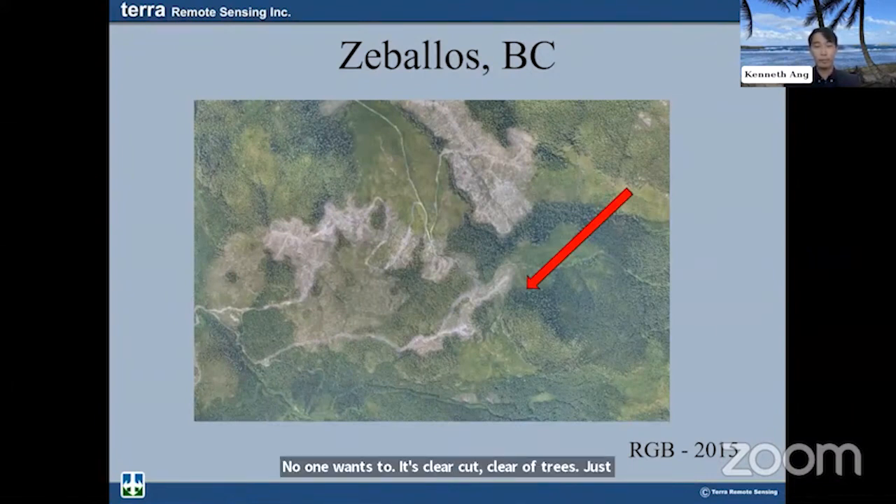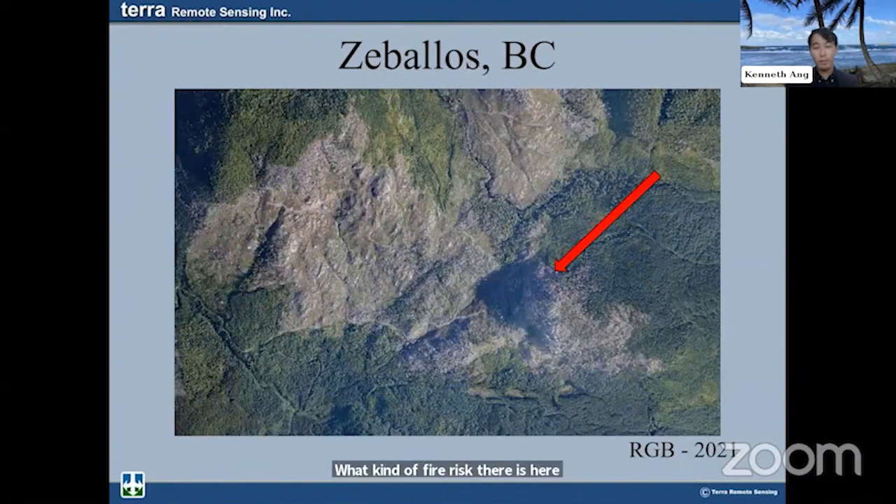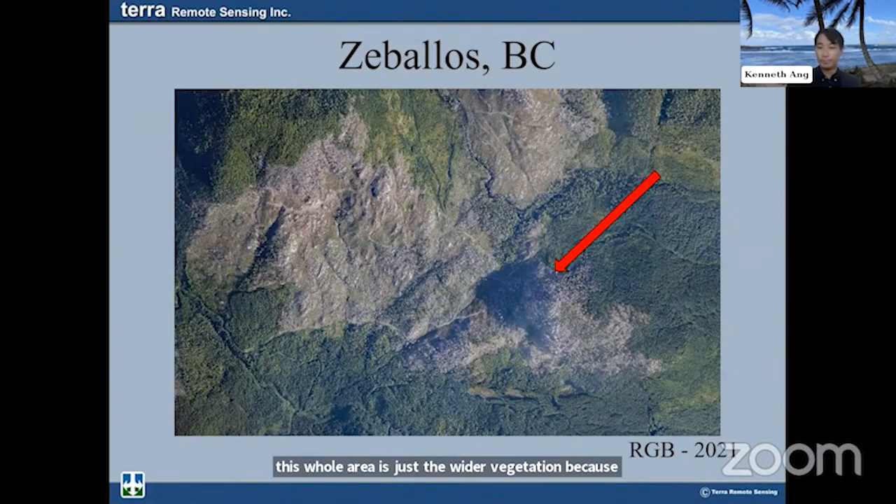Through that, we're looking at what kind of fire risk there is here. So again, after the fire hit in 2018, this whole area is just devoid of vegetation because it's all clear cut, right? You can see that rock there is all bare, and that area to the west is clearly burned out, devoid of any vegetation.